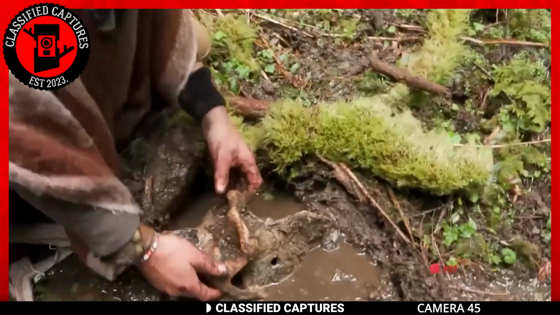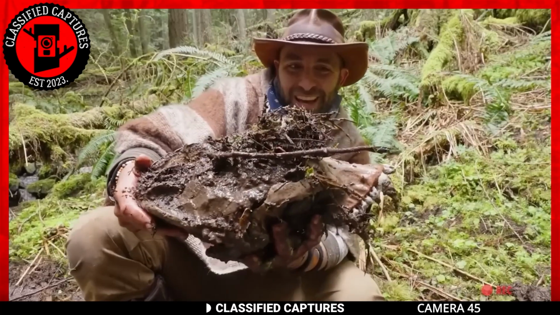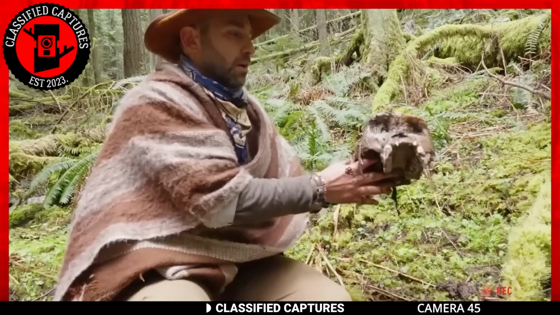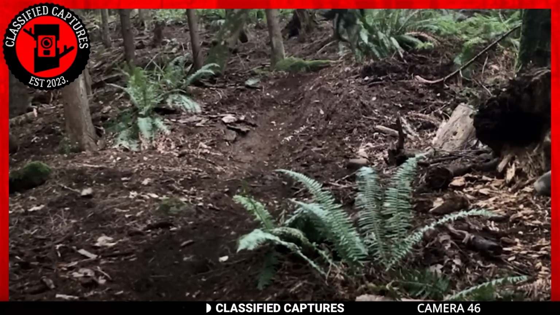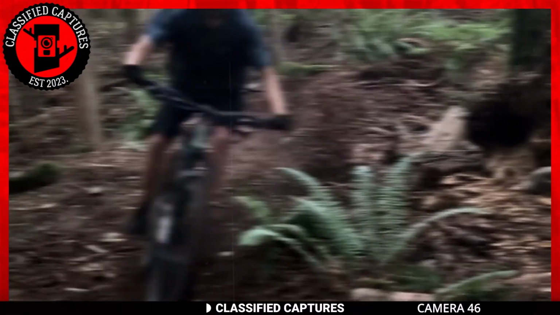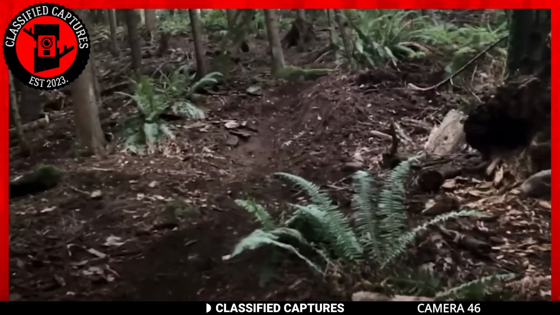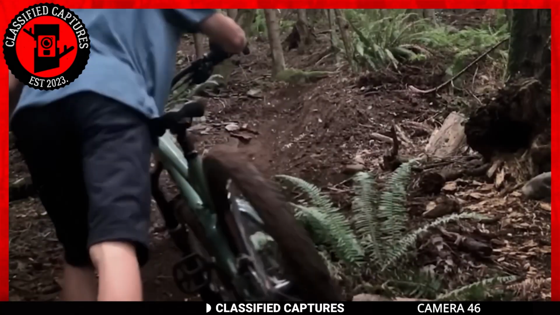Based on the descriptions of Bigfoot we know and that we have, we're almost certain that Coyote Peterson is literally holding the skull of Bigfoot while thinking it was some wild animal. He set up his camera looking to show off his biking skills to the rest of the world. What he didn't know was it was gonna end up showing the world something else. A desperate attempt to survive the wild he'd come to love and enjoy.